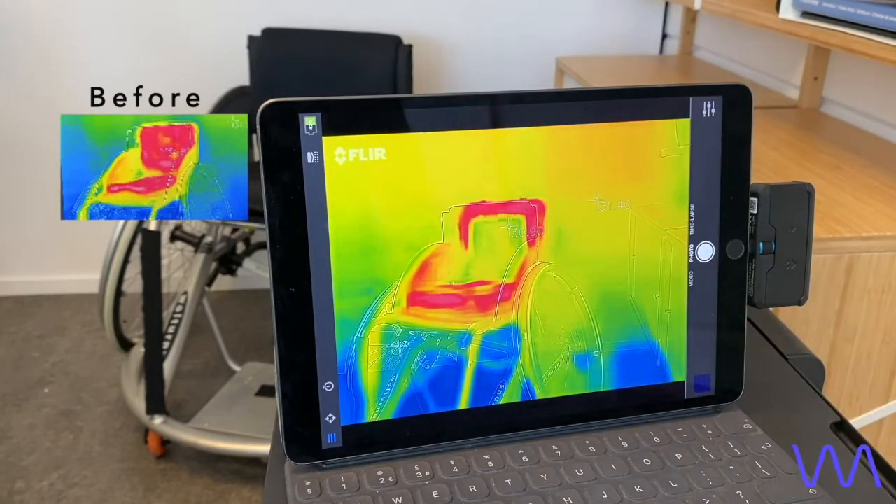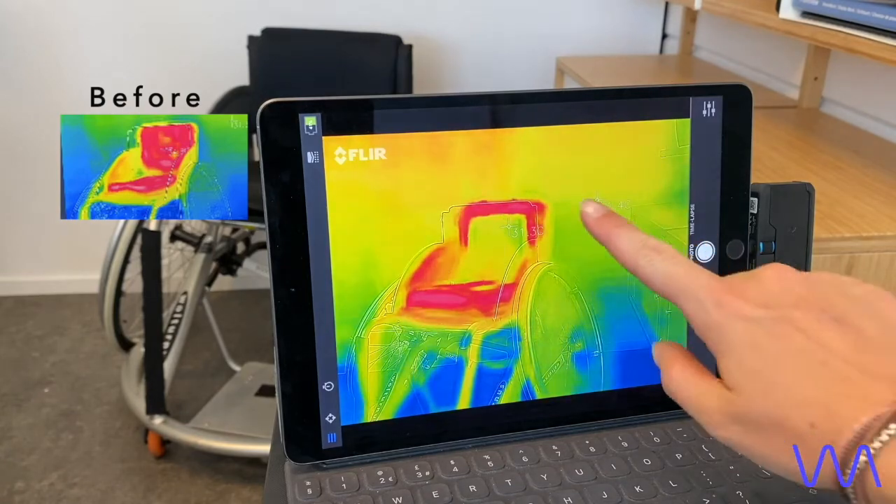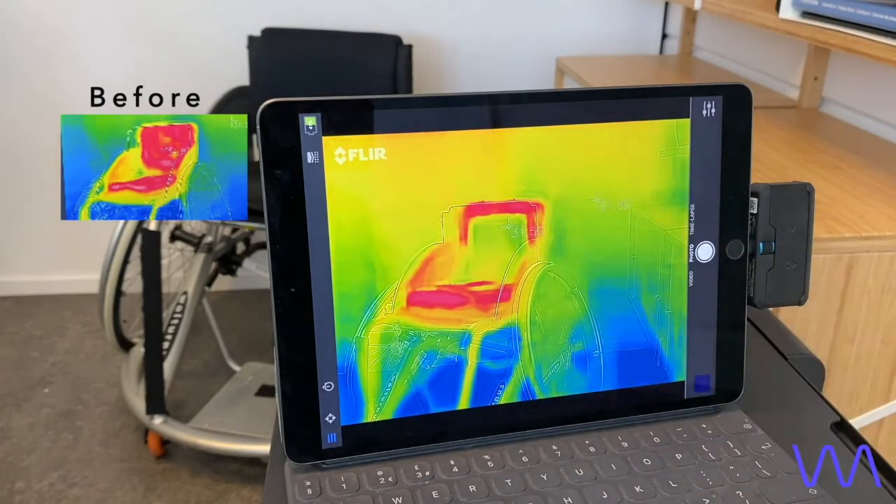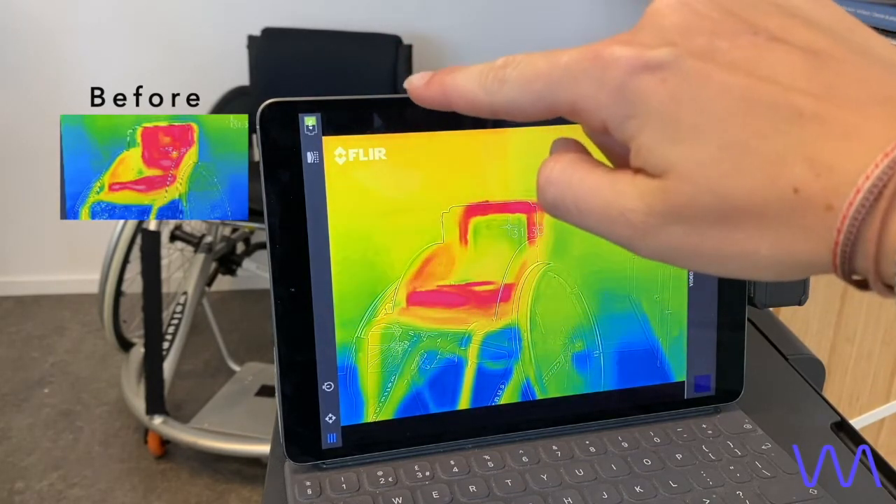Quite clear, I think, if you look at the colors alone. As you can see, it was close to getting to the environment temperature, and it would have dropped further as time continued. You can see exactly that it spreads where we have the breathable mesh on the sides, where it is darker, that is the frame of the chair and the cushion there. So you can see that in these parts here.